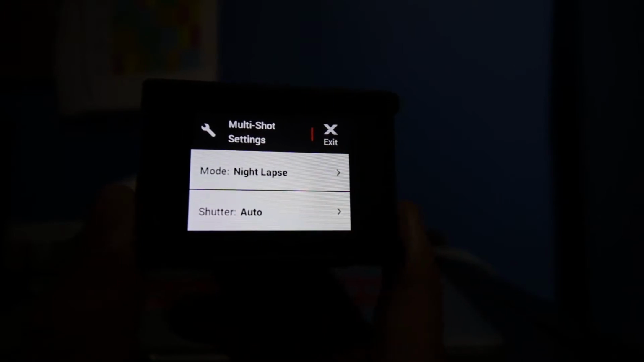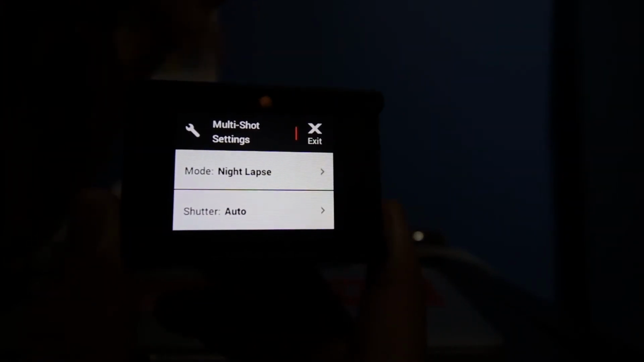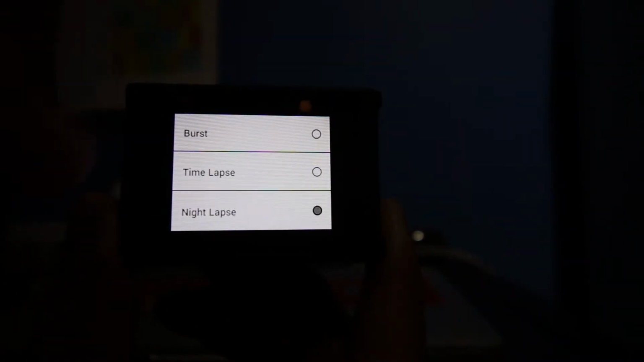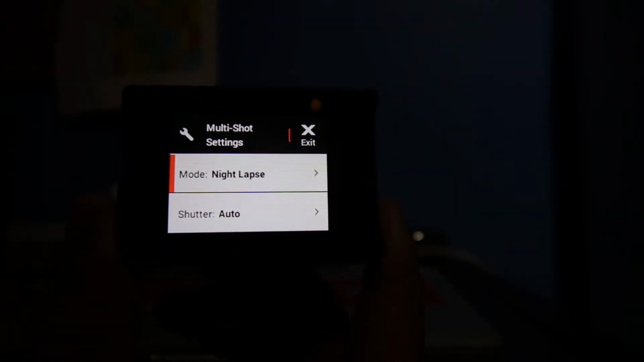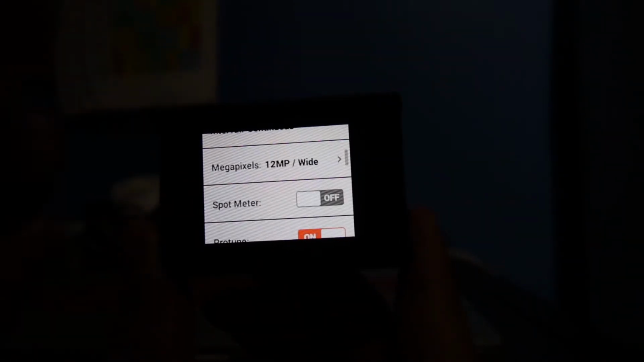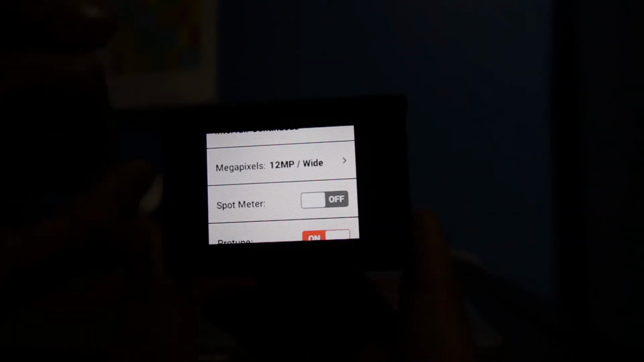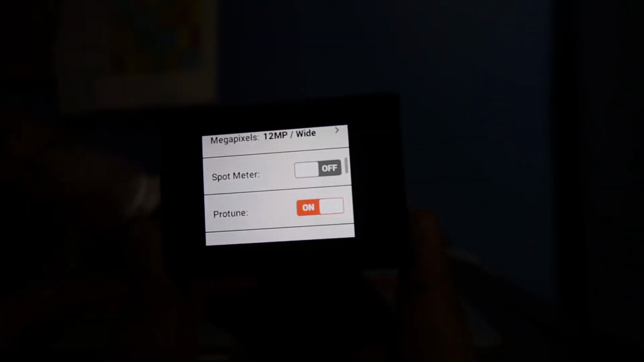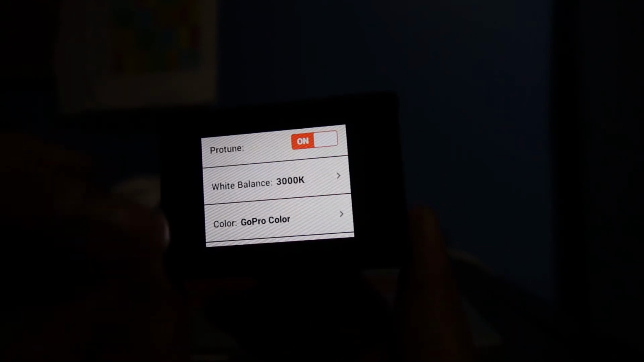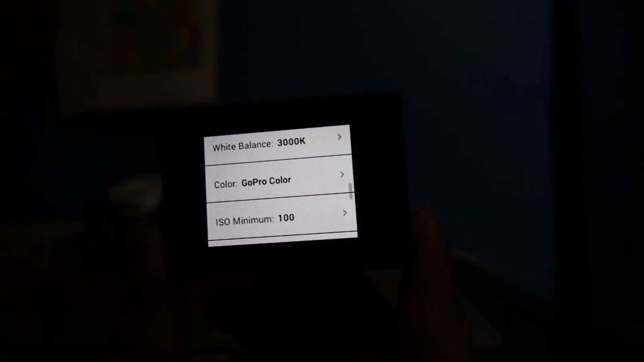For me to be able to take the night lapse video, I have to be in the multi-shot setting, and I have to be in the night lapse mode. So shutter in auto, interval continuous, megapixels 12 MP wide. I got the spot meter off, and I just turned on the Pro Tune and got the white balance on 3000K.